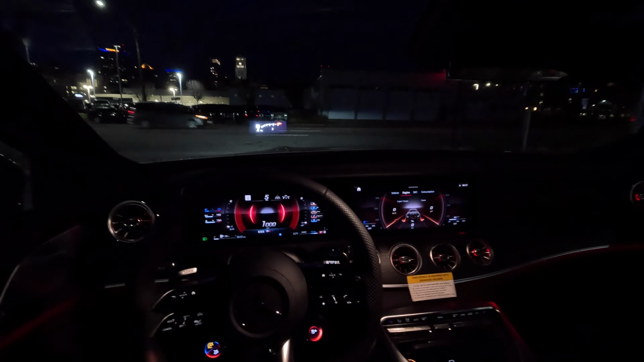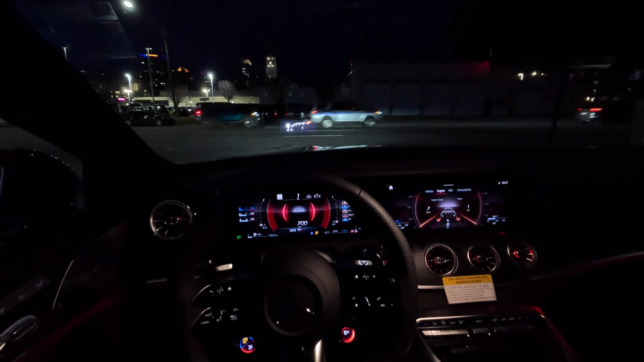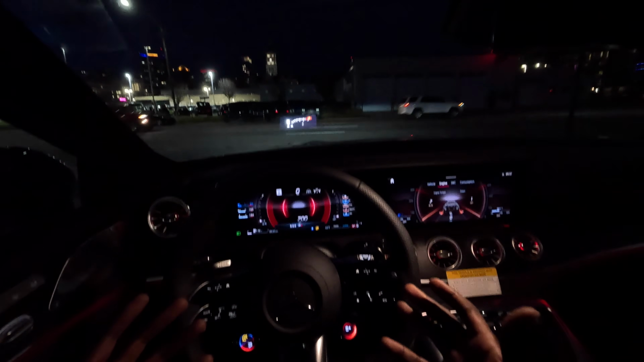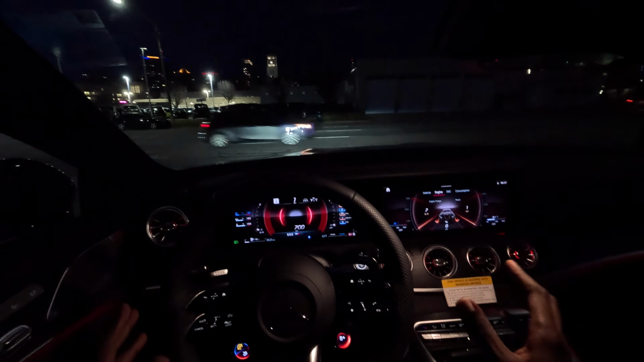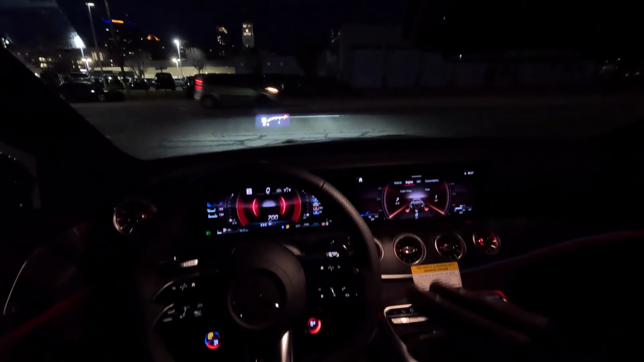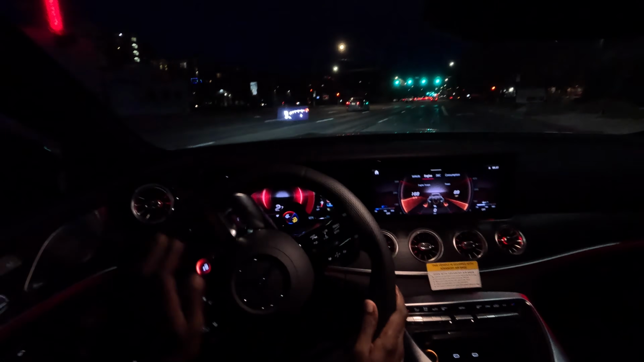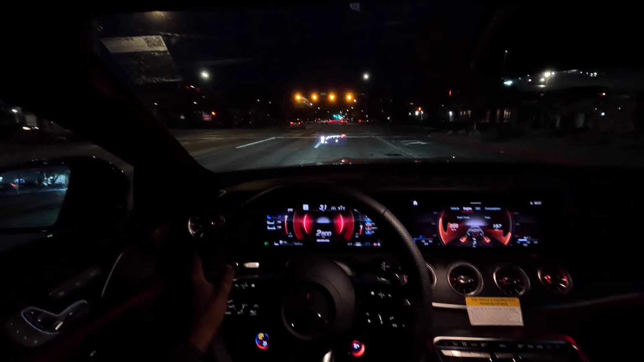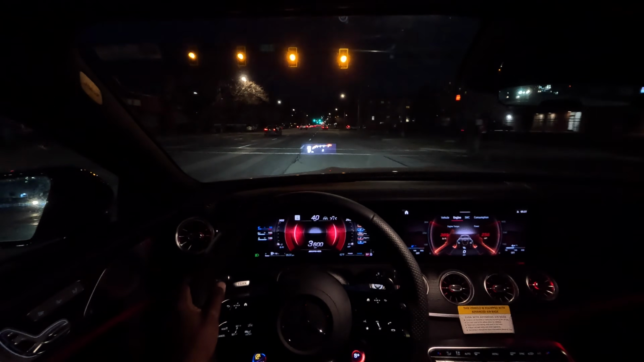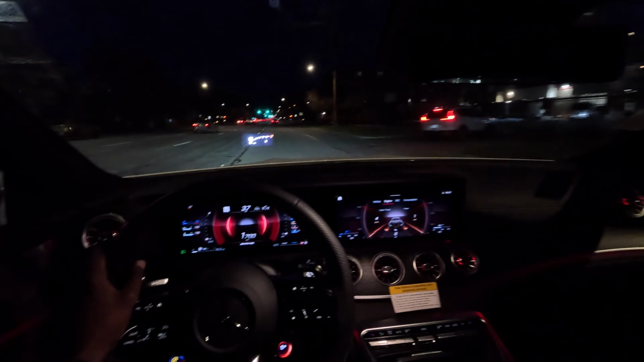Now this car is strange, right? Because you can get a CLA 45 with almost the same engine output, even though the CLA 45 is actually a 4-cylinder engine, which is another controversial topic we're not going to discuss today. But overall, if you have 100K to spend, a GT53 is not bad. You can actually get a good car if you load it properly, right?